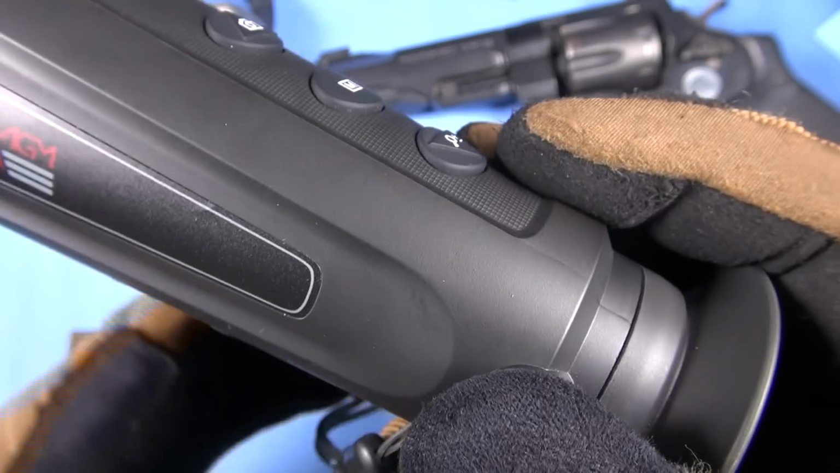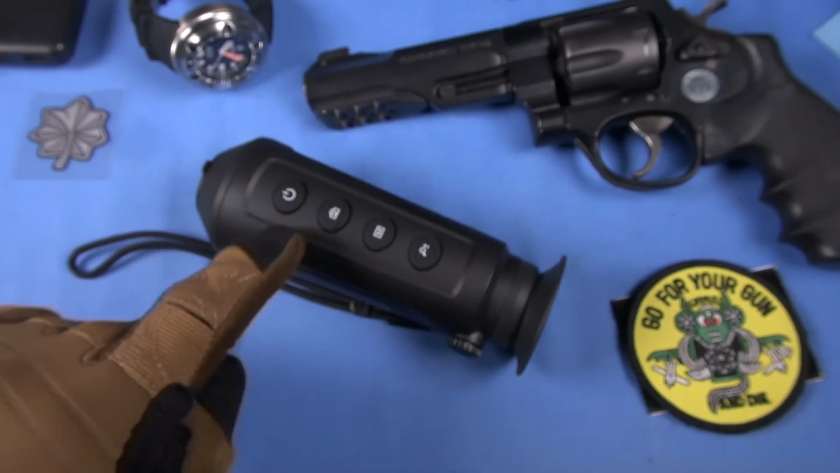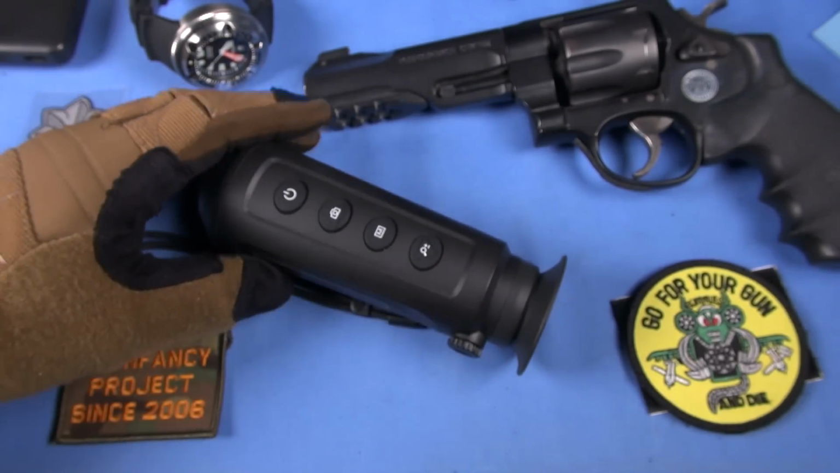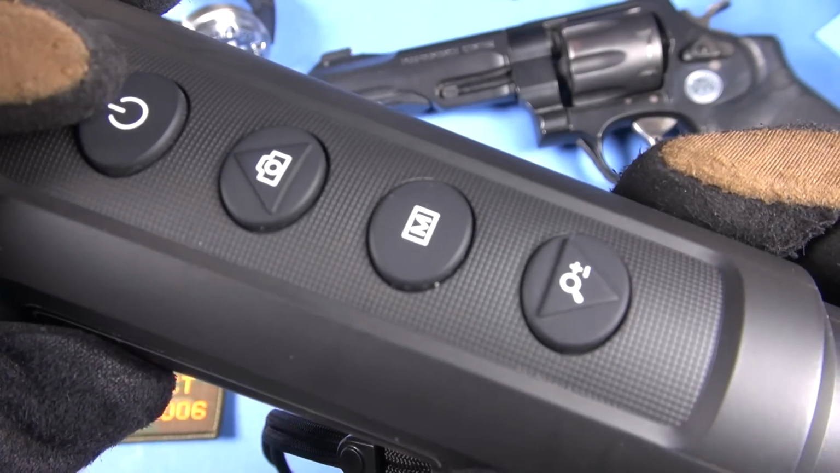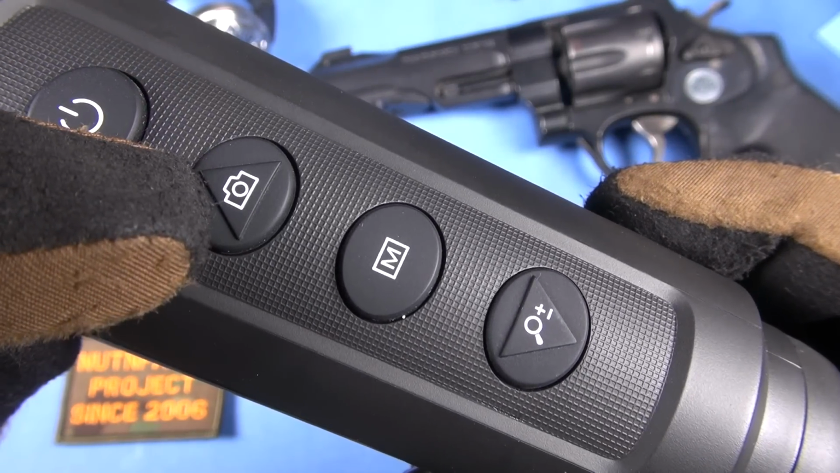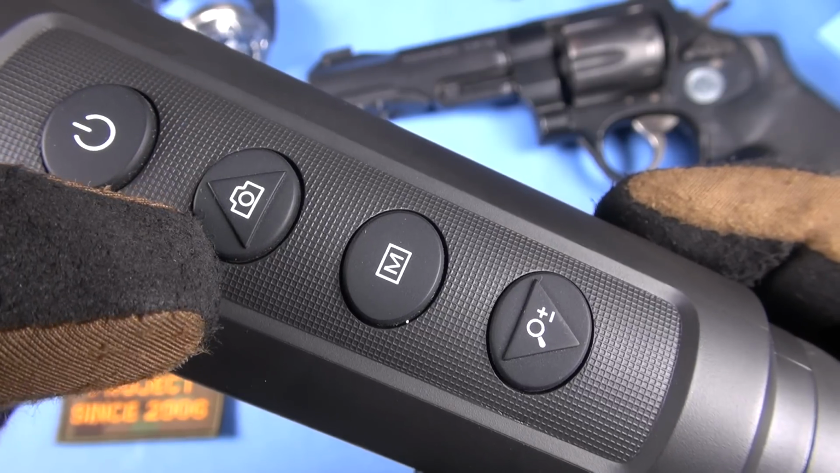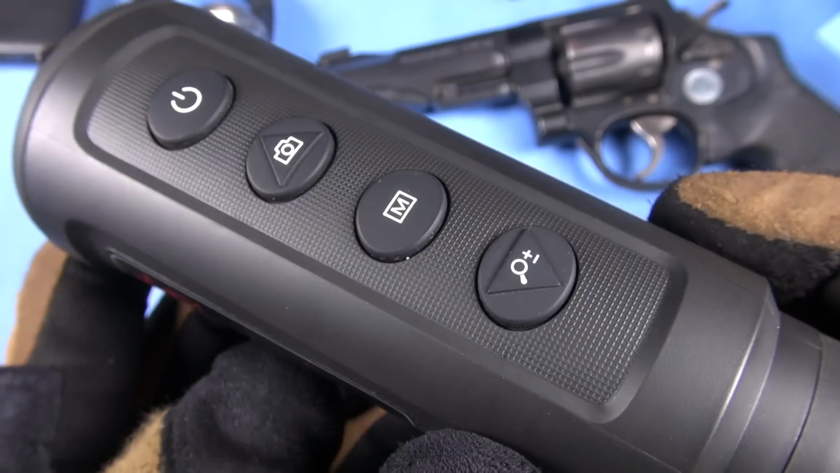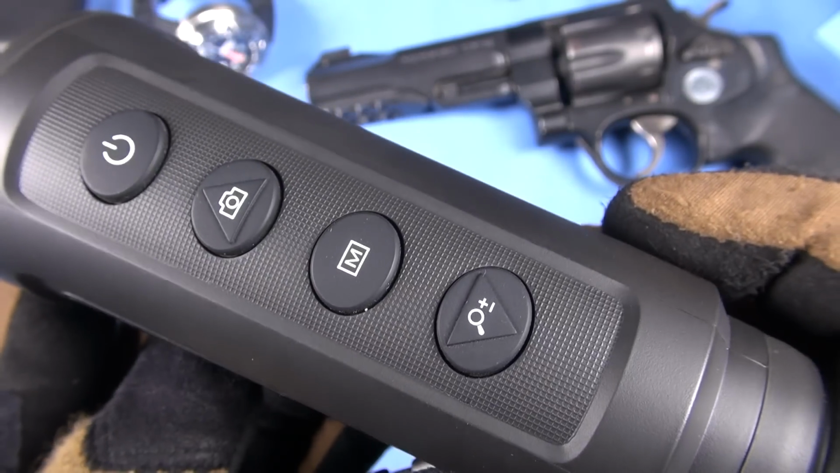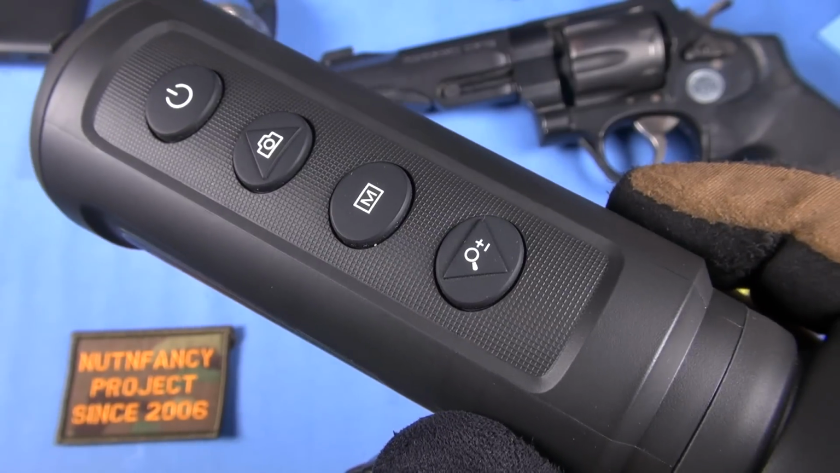Pretty cool. Ergonomically, I think it's very comfortable, works great. I'm okay with the button system. There are icons showing you what they do. This is a power on button. This is the photo or video start stop button. A quick press will take a picture. A hard press and hold will start your video or end your video. That's how I captured my images. You might see it recording in the video that the Taipan takes.